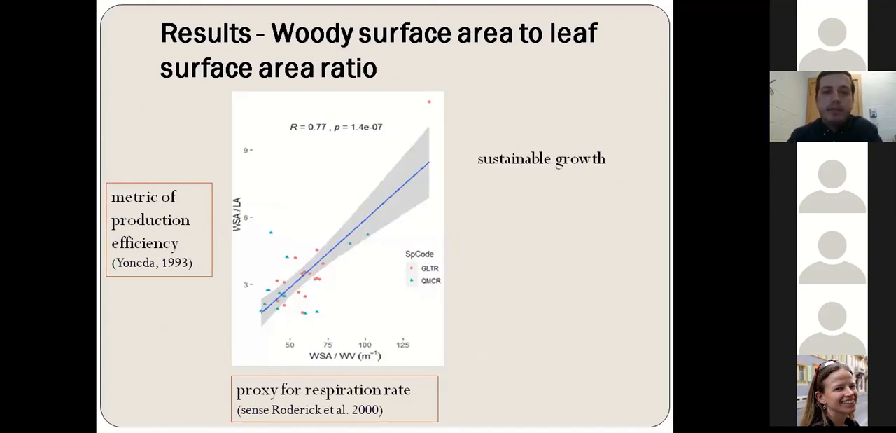Now, here we have the relationship between the woody surface area over the leaf area of the trees and the woody surface area over the woody volume of the trees. These are very important metrics because the ratio of the woody surface area over the leaf area of the trees has been suggested in the literature as a metric of production efficiency.